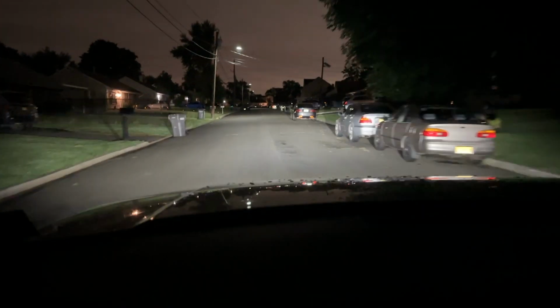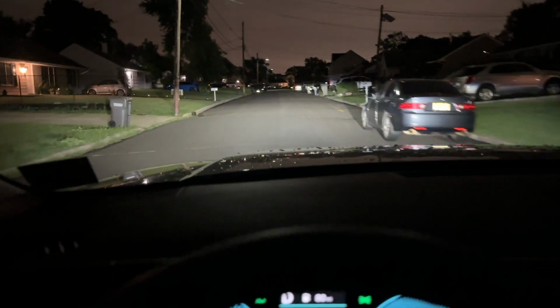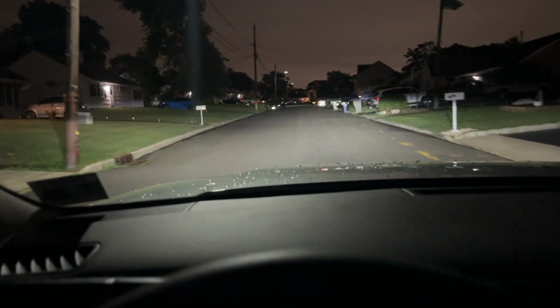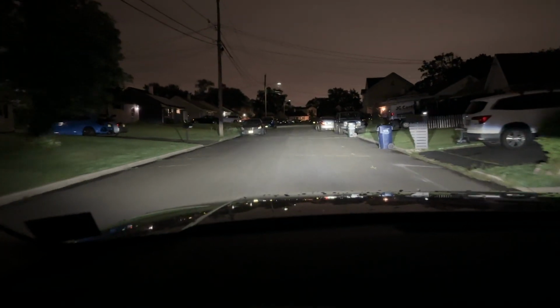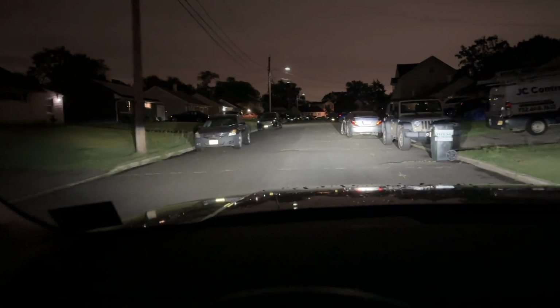It's lighting up the street pretty nicely. I really like that. On a camera it looks like a yellowish tone, but in reality it's actually a white tone. Everything is pretty visible.